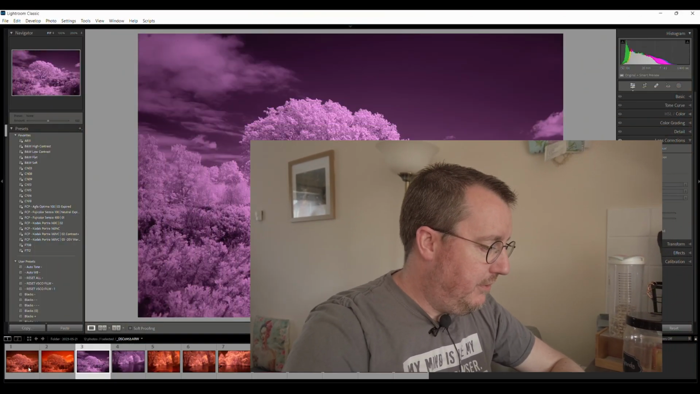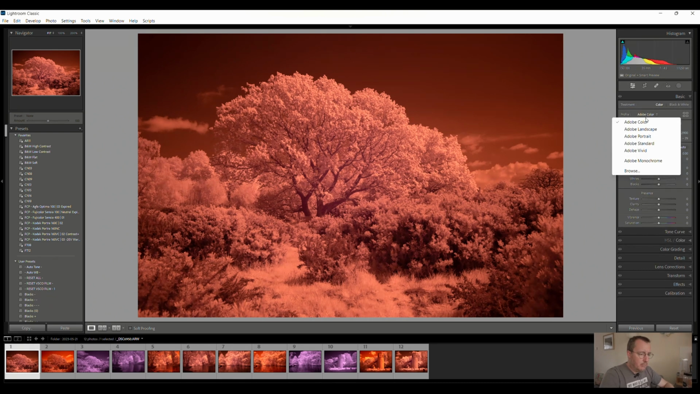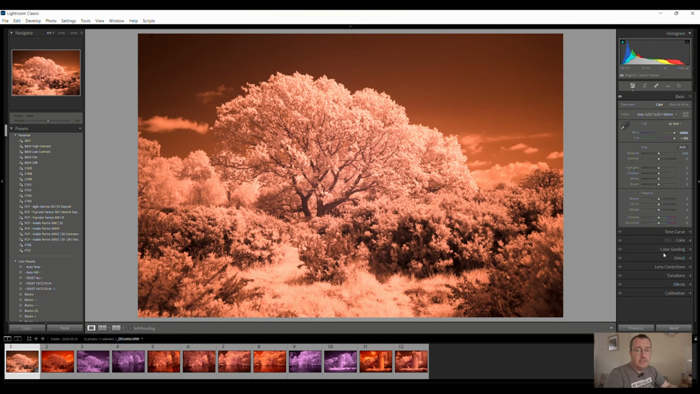So yeah, the next thing to do is have a look at the images on the computer and see what difference the different filters make. So, if you remember, we started off with this delightful tree, and this is the image shot with the 720 filter, which was the sort of medium effect of the three. So the first thing to do is to apply the profile, and if you're not sure what this means or what it's doing, have a look at the original infrared video I made a few years ago, which I'll link to up here and in the description below.